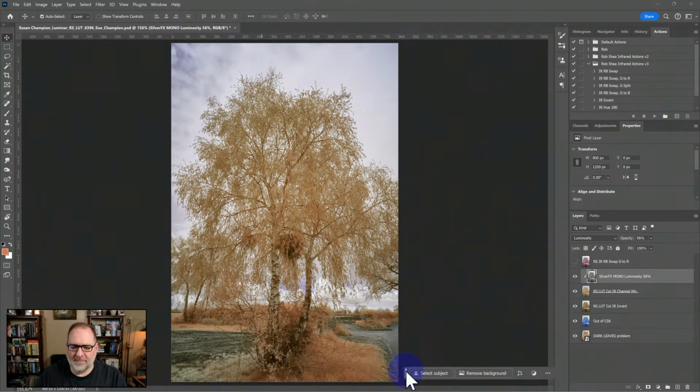And so I'm assuming that what you did here is you took this image into SilverFX Pro, which is a monochrome program. It's going to create a monochrome image. But what's really neat about SilverFX Pro is the kind of things that it can do to create micro contrast and structure within an image to really bring out detail. Now, that's great if you're doing a monochrome image.